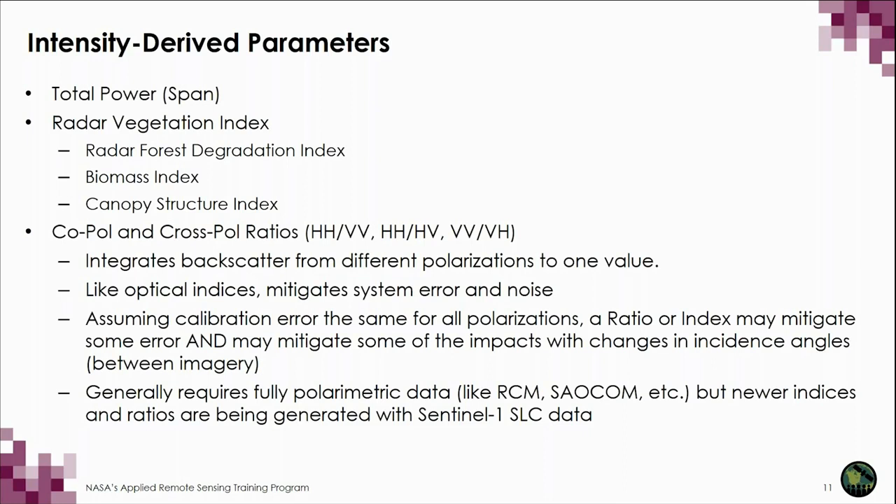These include total power, or intensity, called SPAN, radar vegetation index, the radar forest degradation index, biomass index, and canopy structure index, the co-pol and cross-pol ratios, HH over HV, HH over VV, and VV over VH. All of these, the indexes and the co-pol and cross-pol ratios, integrate backscatter from different polarizations to one value.